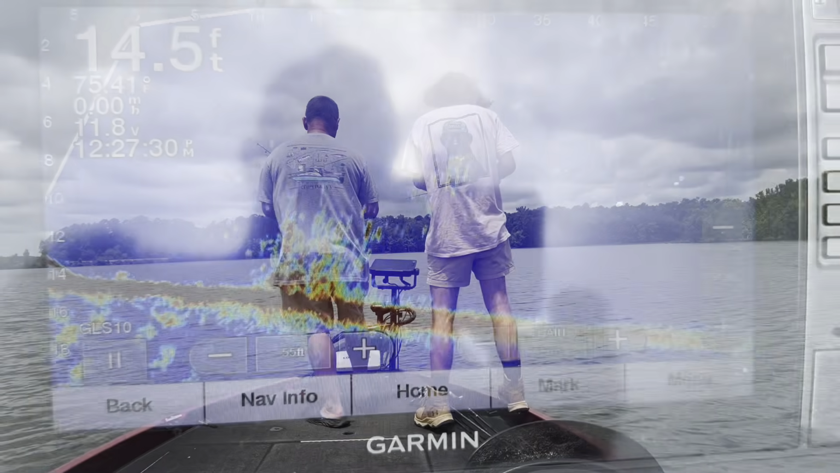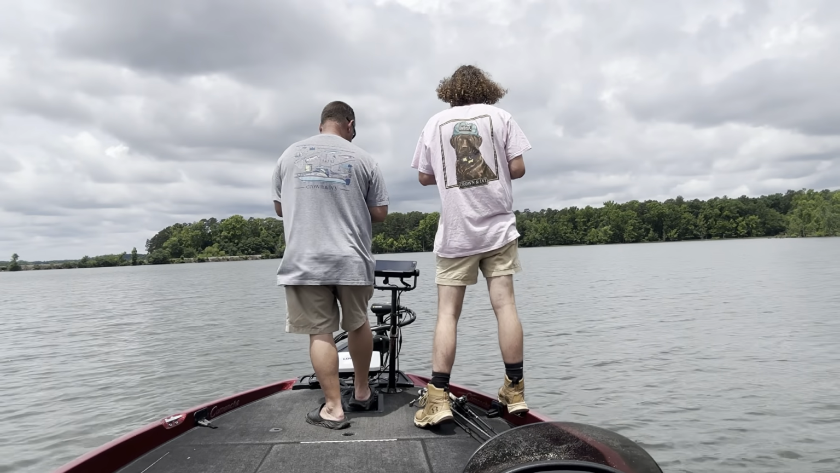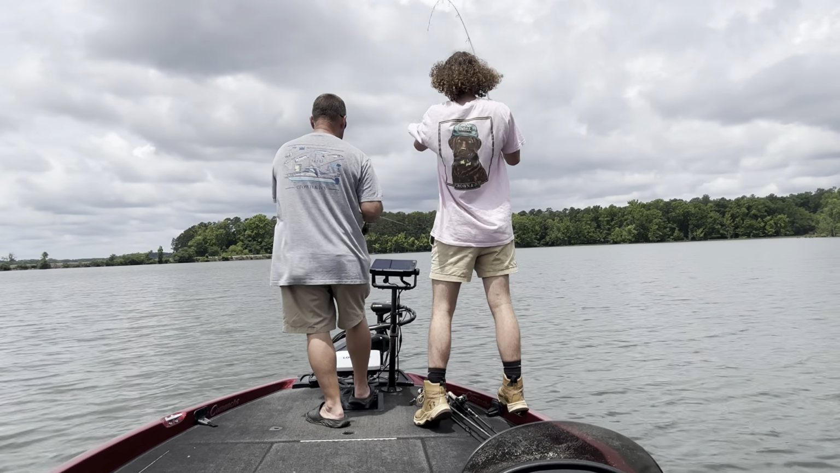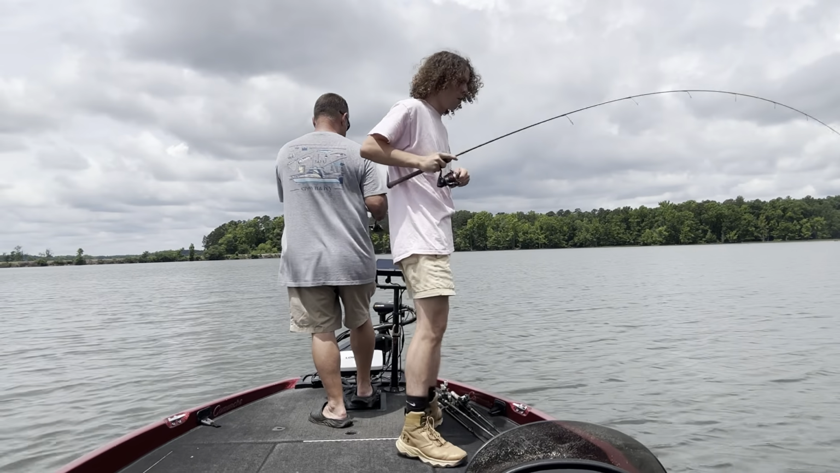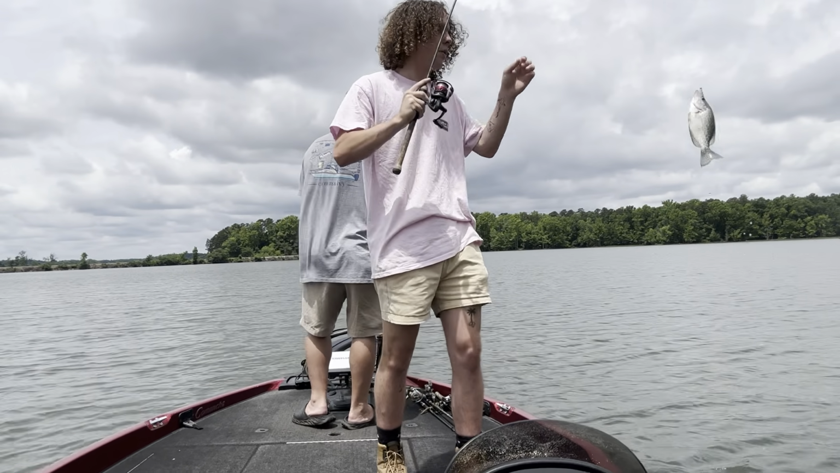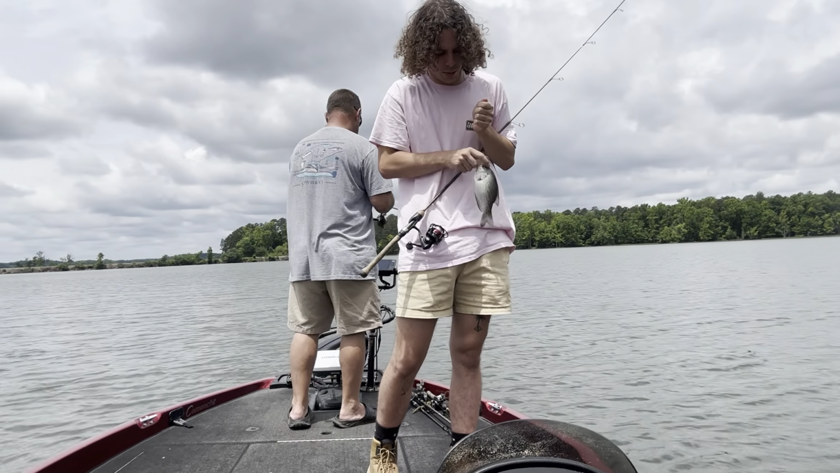Good stuff. See what we catch. That's a fish, just a little baby.